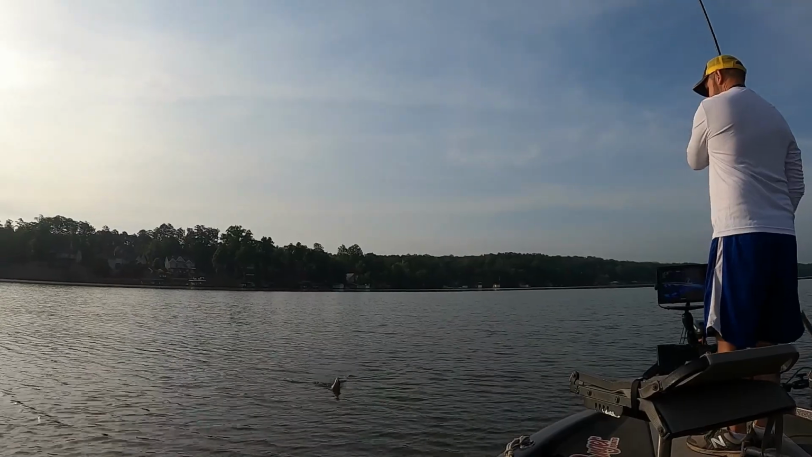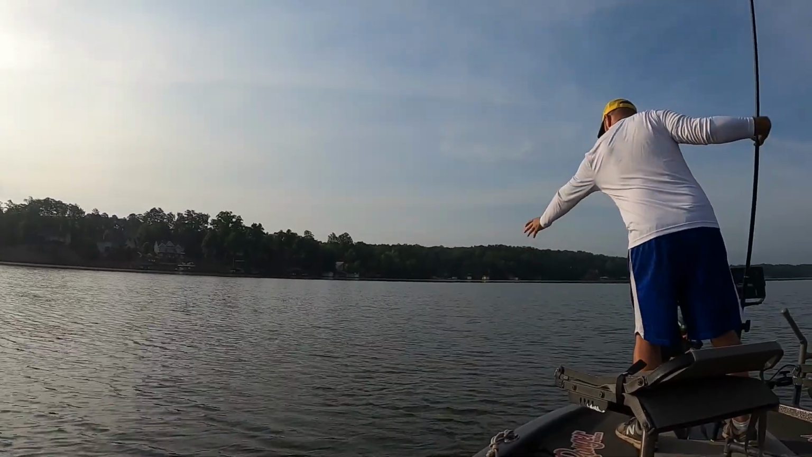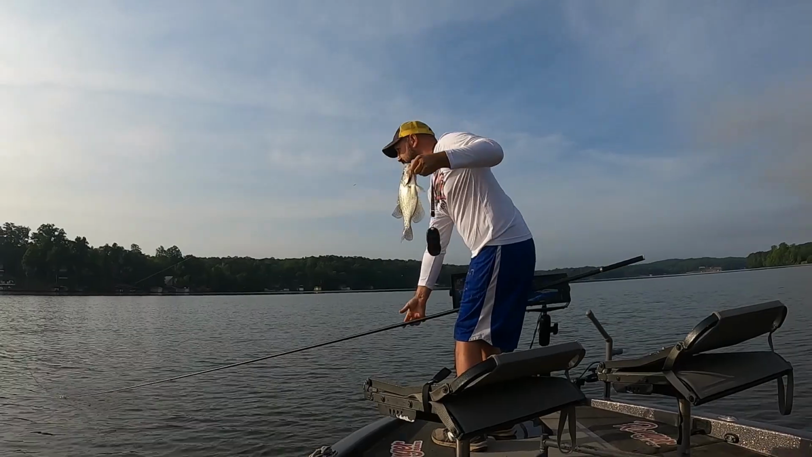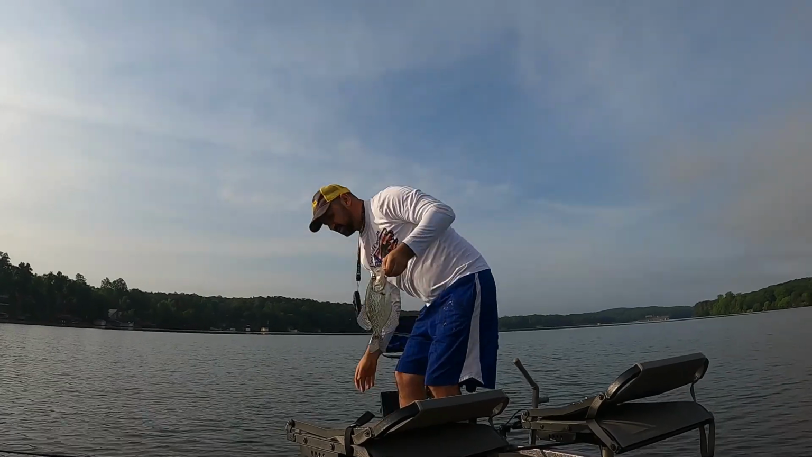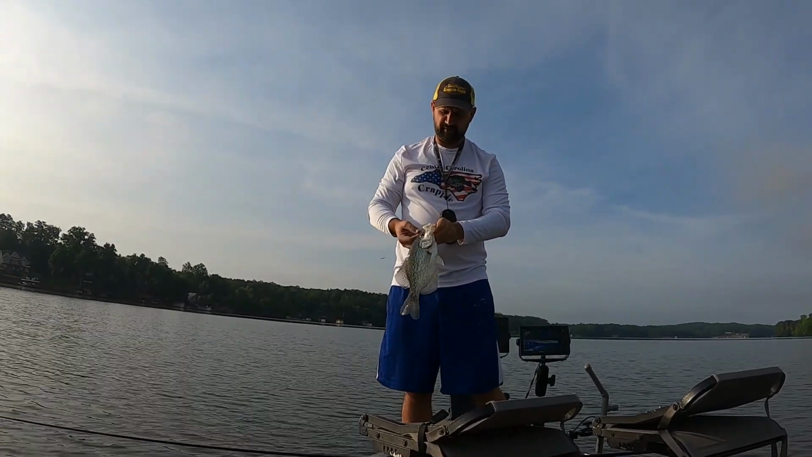Makes these good eating size fish feel real nice. It takes a little bit of getting used to, but you pick it up really fast.